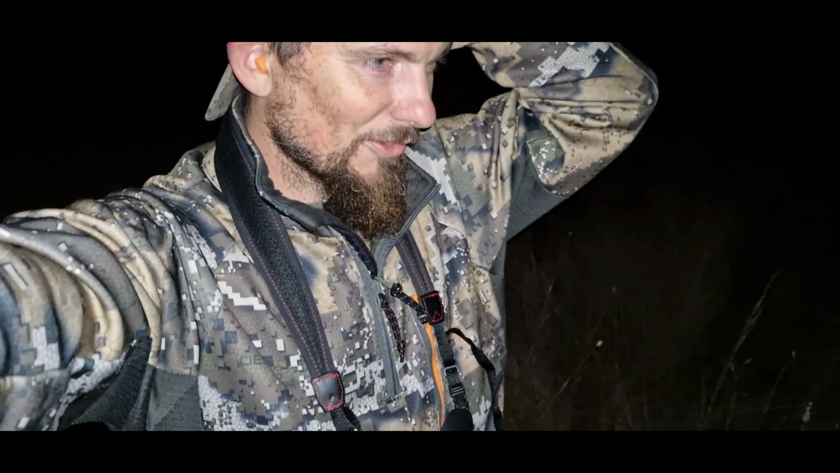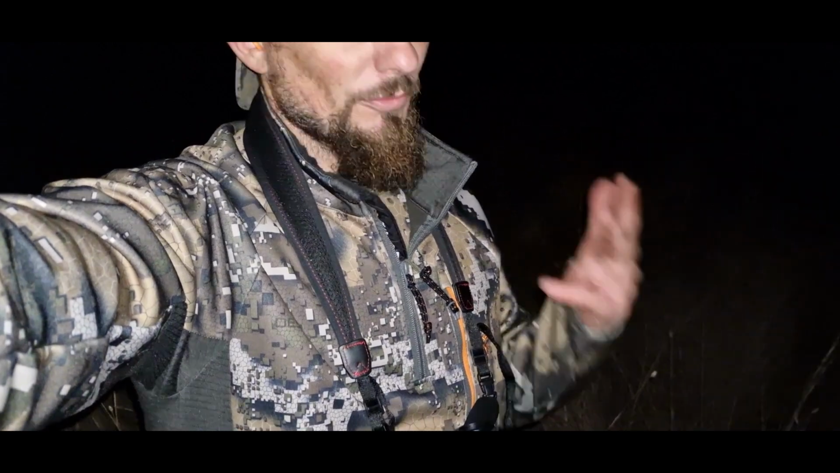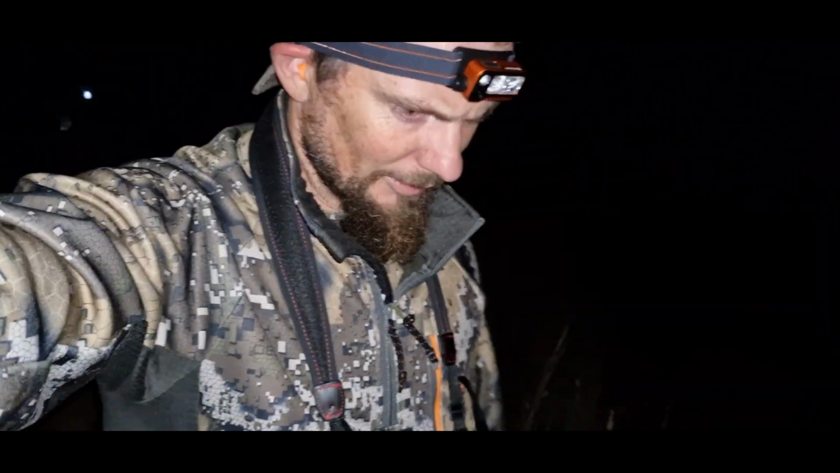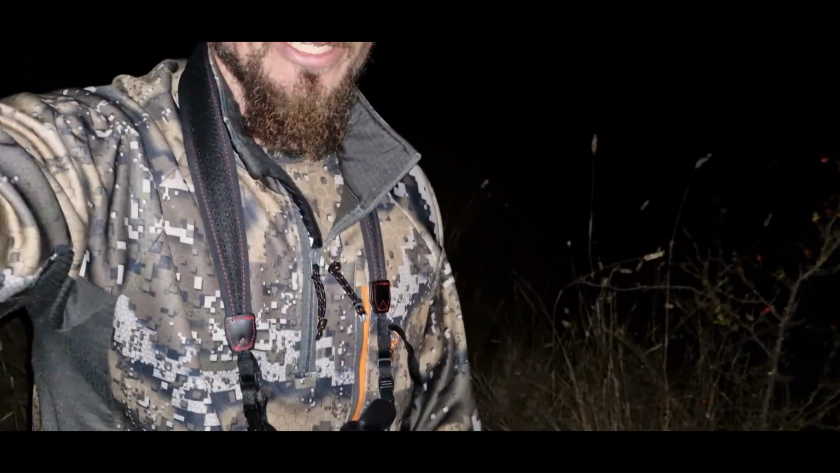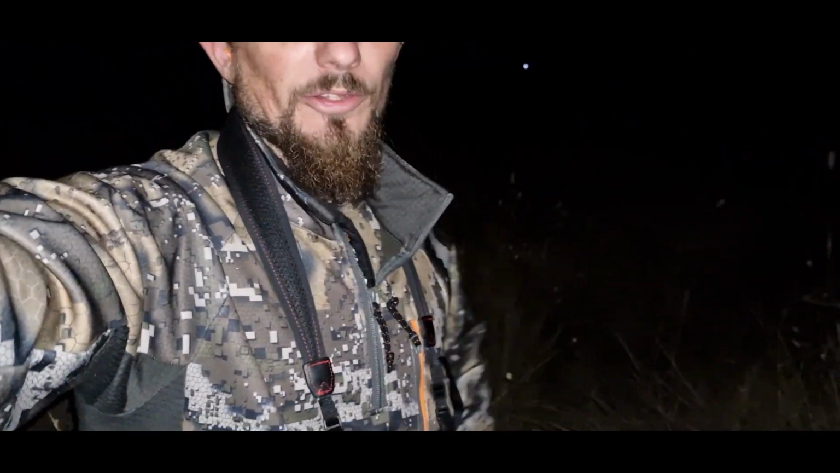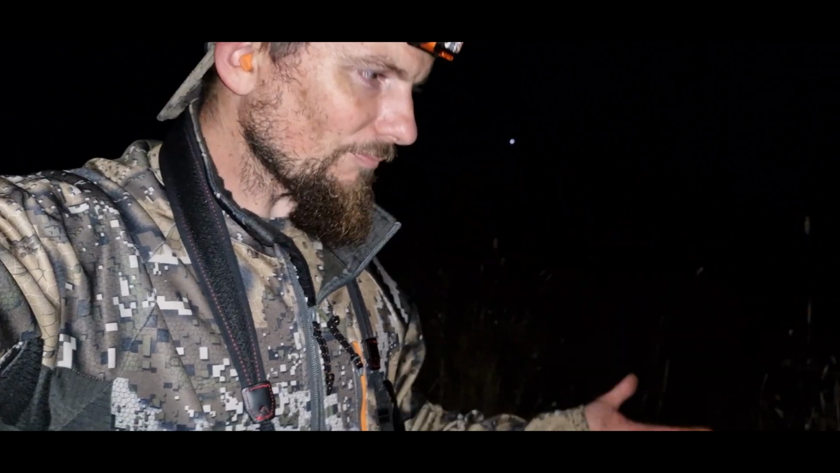Alright, so it hasn't been a great night. I've had 3 misses on 3 foxes. I've got 1 fox. I think I'm just being a bit too cocky and overconfident in my gear. It's the first time running a scope that's got a laser rangefinder, so I need to spend more time behind this unit, get used to it.